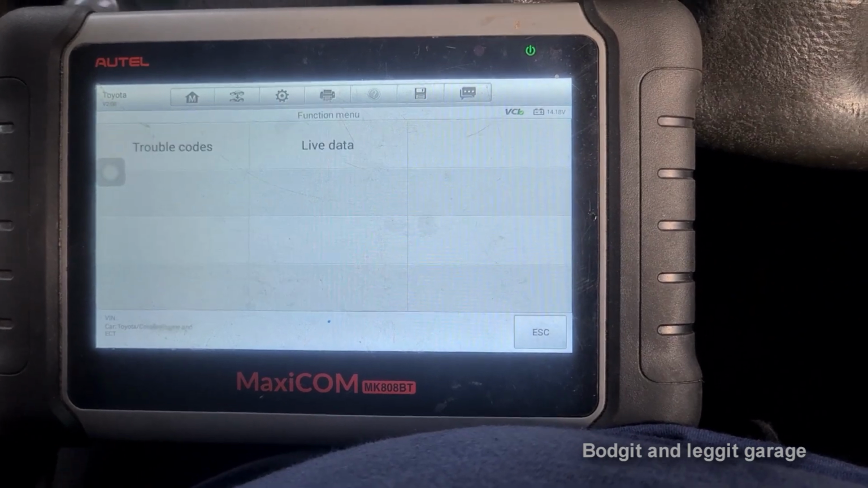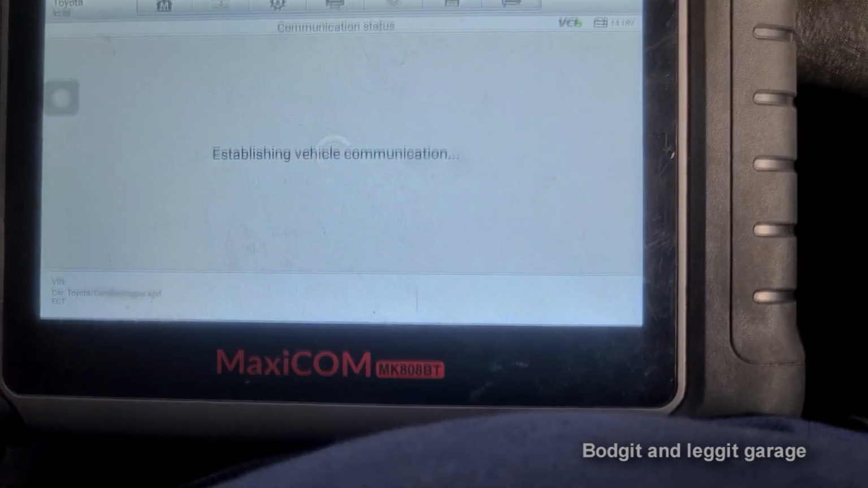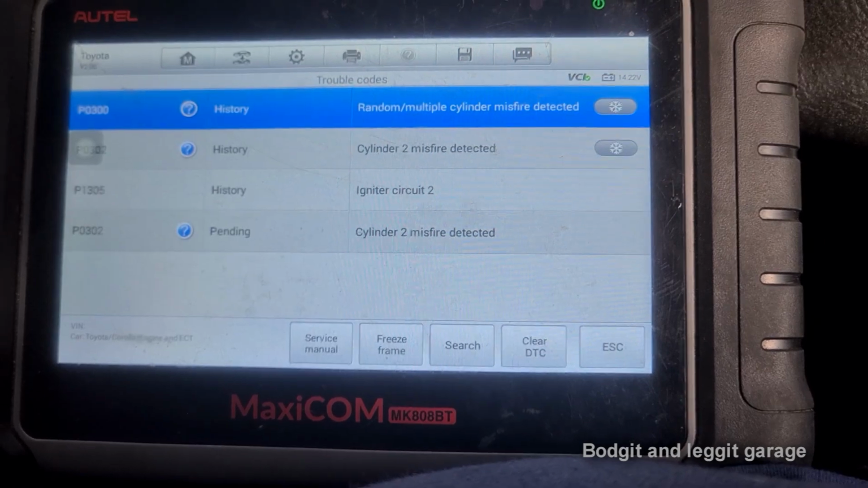Was the thermal imager right? We might not even have any codes, to be honest. Could be something completely different.